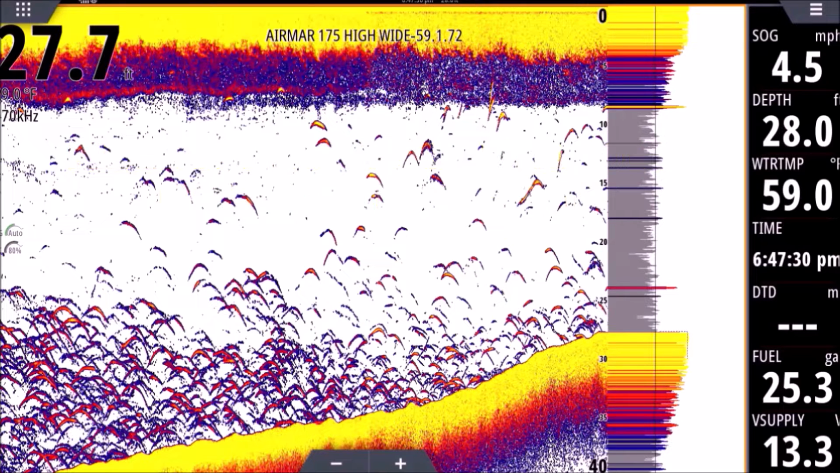So let's start out with the colors we're seeing here. The reason a color fish finder is so much better than an old monochrome or a liquid crystal with the grayscale is because we can tell the intensity of our returns. Now, what's a return? A return is anything on the screen.